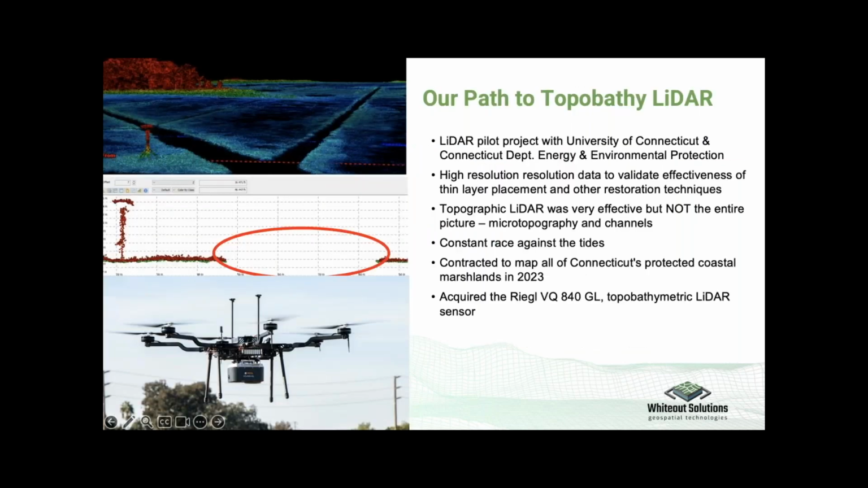Our path to getting into topobathy really started in 2019 when we were working with the University of Connecticut on a pilot. Their researchers wanted to utilize LiDAR to understand the effectiveness of various sediment restoration techniques that they were doing in the coastal marshland of Connecticut. Over the course of a few years, we had flown thousands of acres, and the LiDAR was actually extremely effective for being able to help them validate their work.